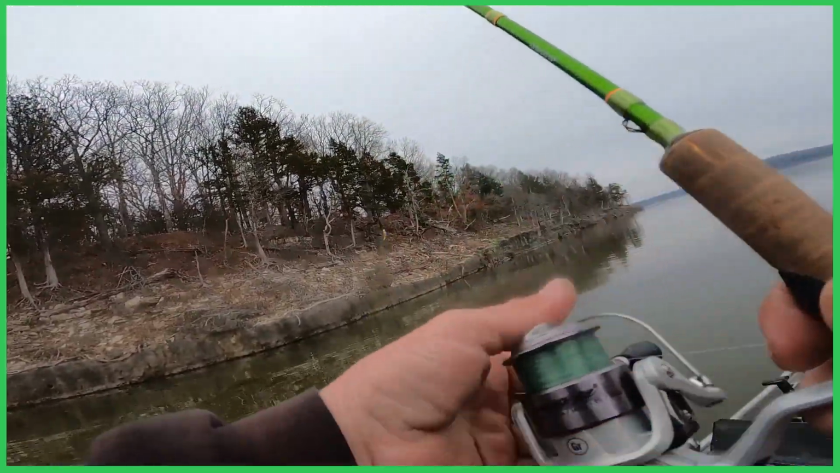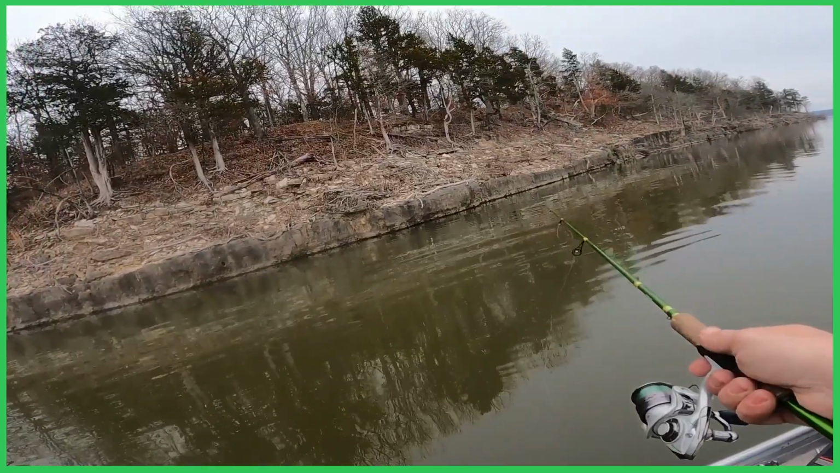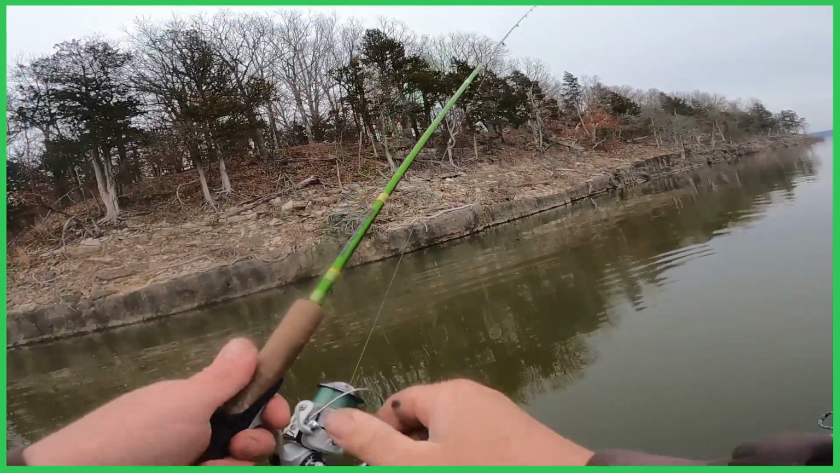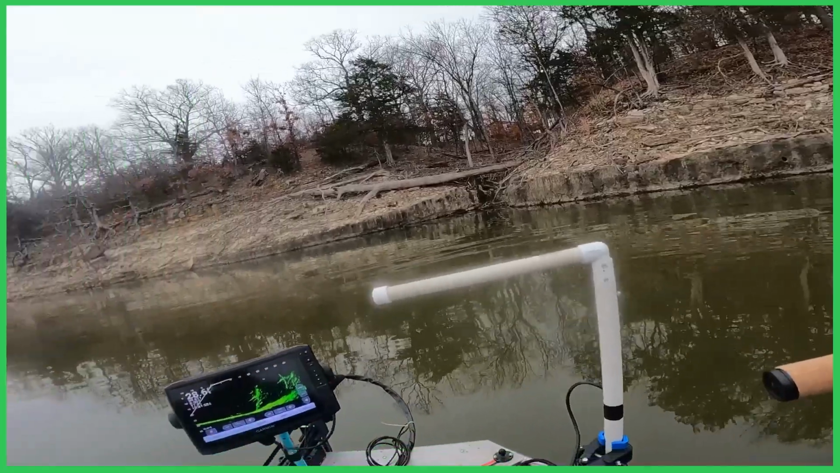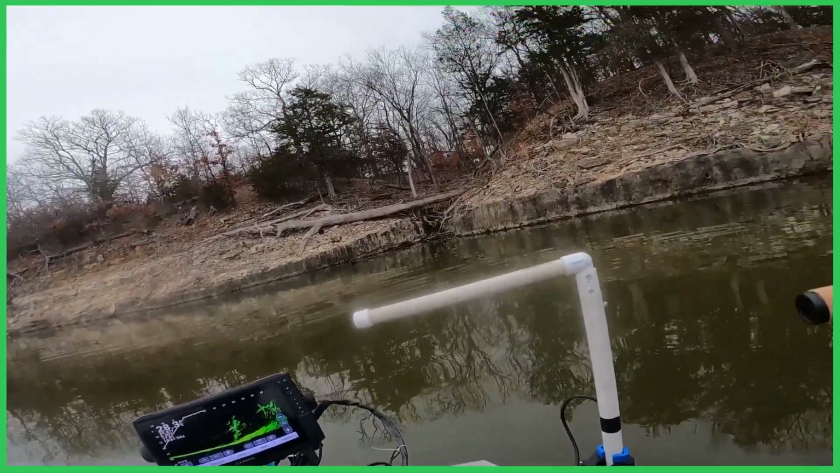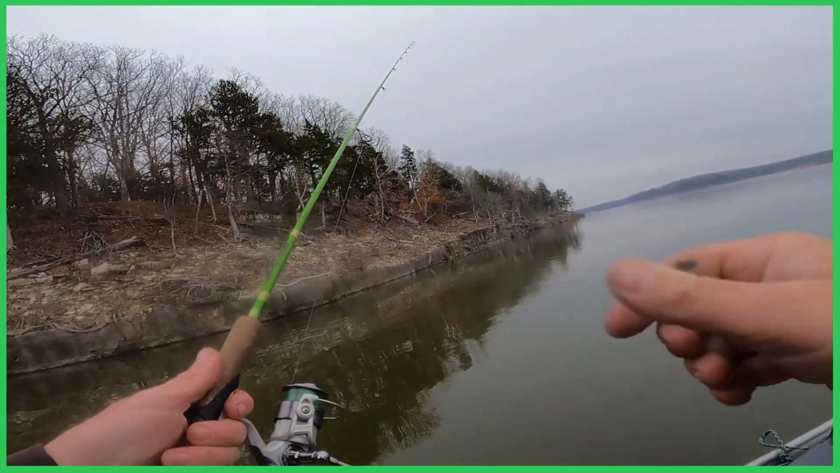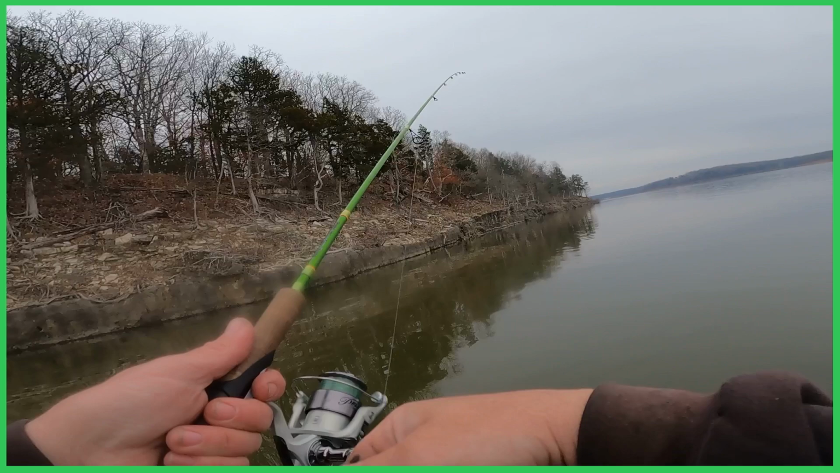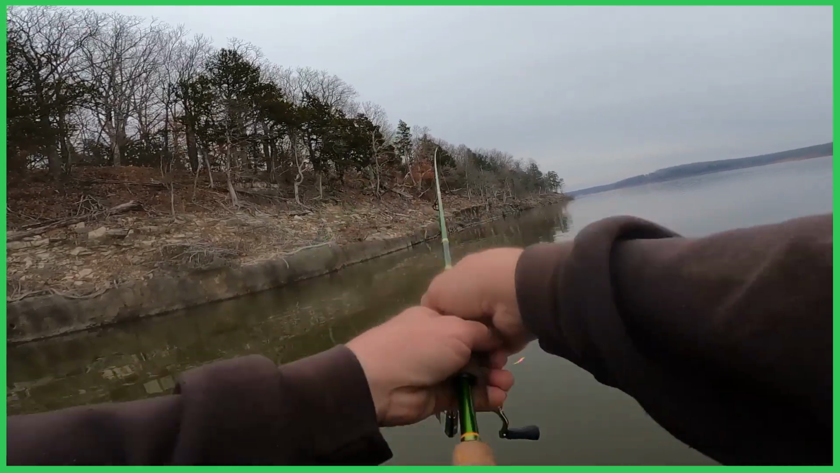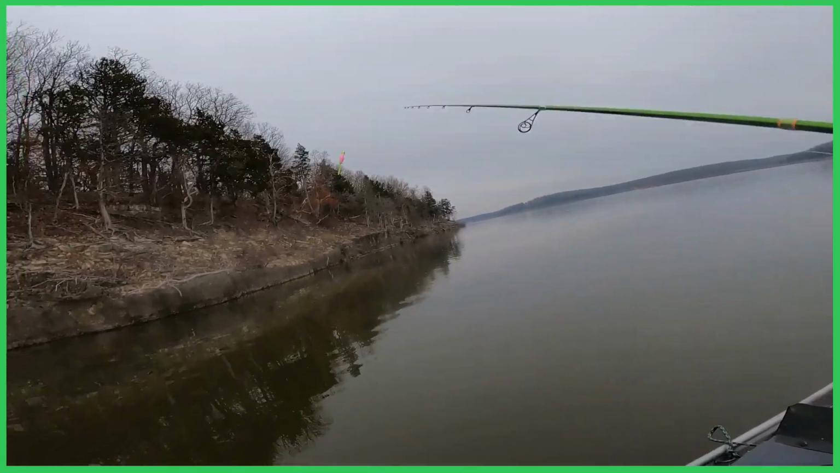Finding some things with my Livescope that I didn't know was there is one good thing about today. I haven't fished Pomme in so long, and I have not fished it since I have this Livescope, so kind of learning some new places to fish. Some trees that maybe you didn't know were there before.